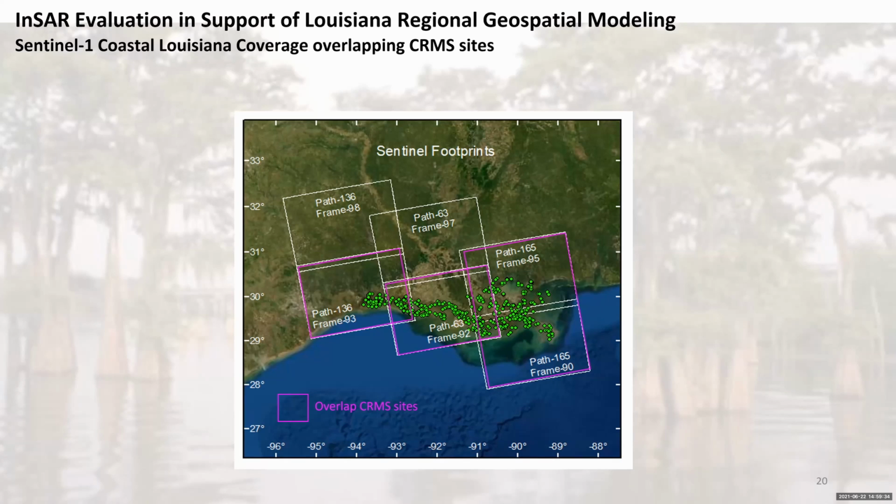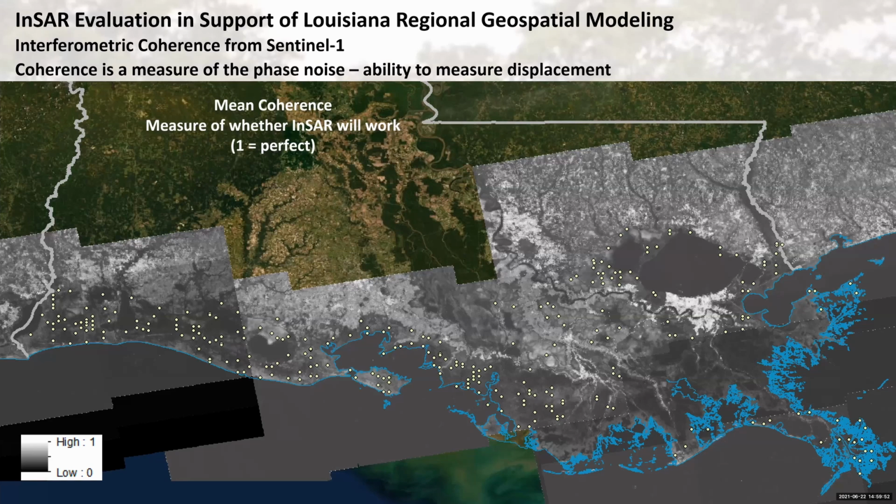And for starters, we've kind of focused on areas near the CRIM sites because those would be land where the state would have access, and you, in principle, could install geodetic instruments for tie points there. Next slide, please.